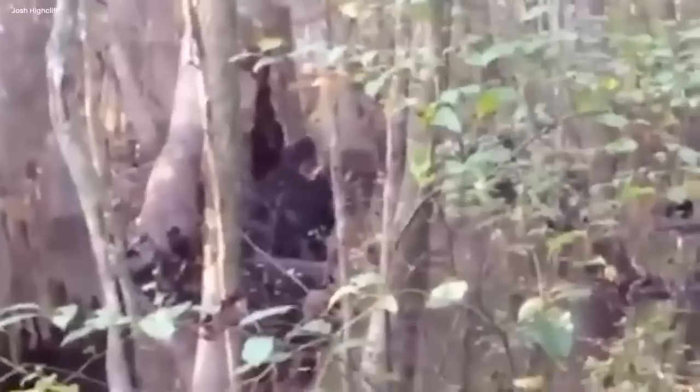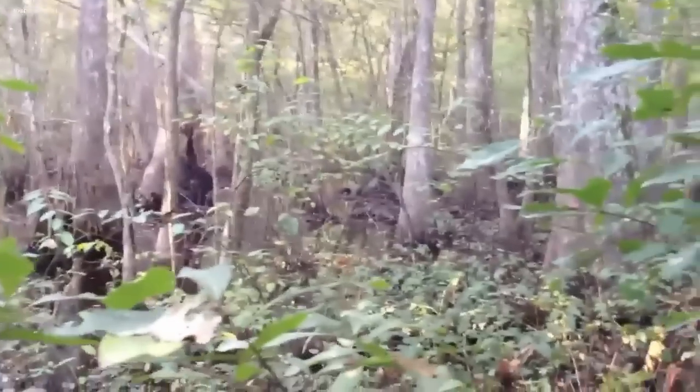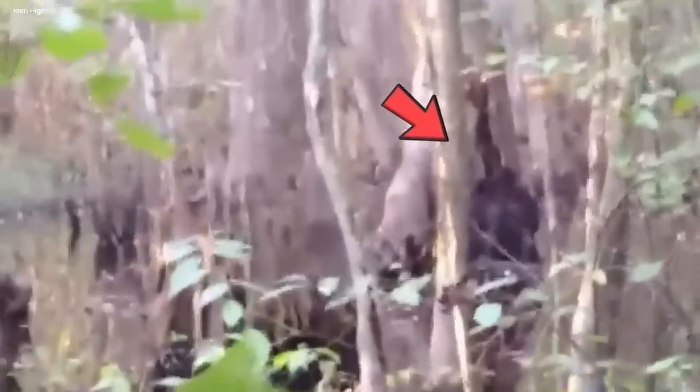Suddenly, the colossal creature bolted towards the operator. The cameraman sprinted, his phone tumbling to the forest floor. With haste, he retrieved it, heart pounding. The spectacle was one of unearthly proportions, and for the cameraman, it was an encounter with the supernatural.